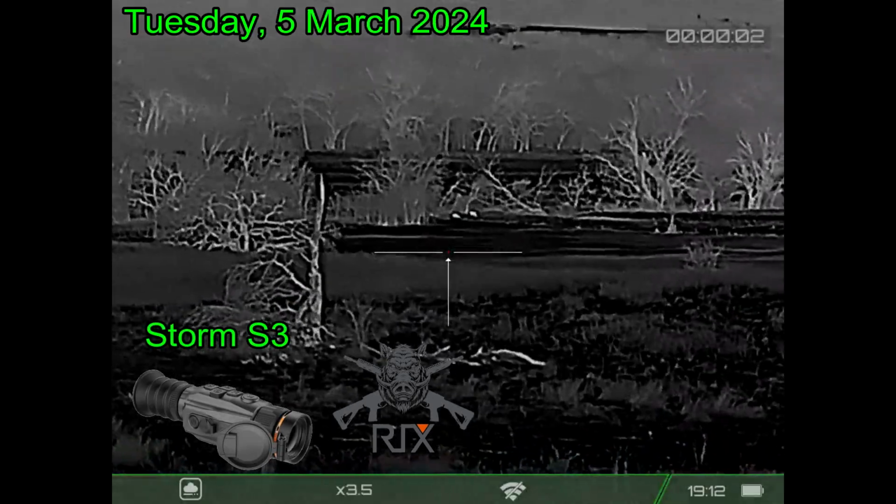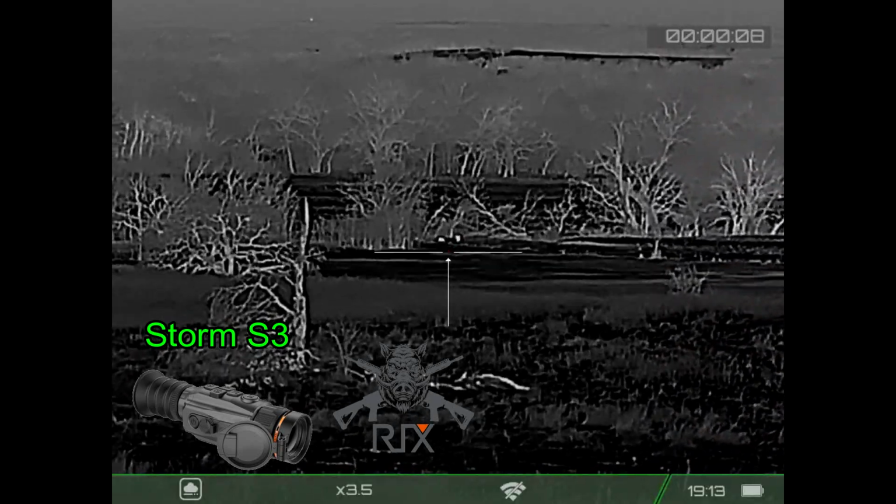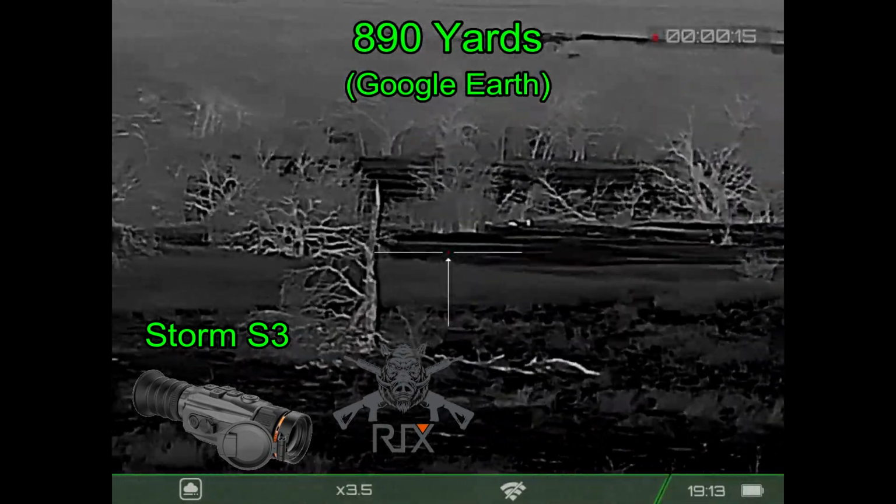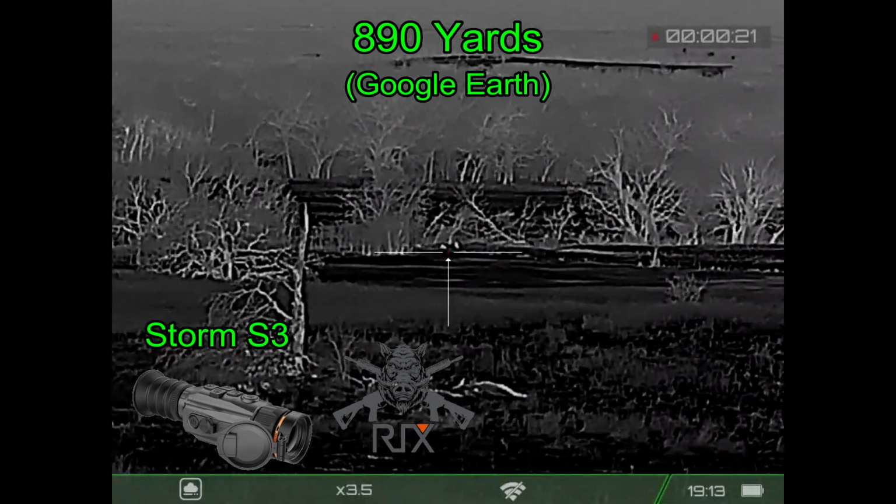Ben and I started off our night watching this field, waiting for hogs, and I'm getting video through my Storm S3 from RIX Optics. And those are some deer out there, way out at about 890 yards. I say they're deer, they could be goats. I don't think there are any goats out there, but they've got long necks. We can tell they're not pigs, so we're not going after them.